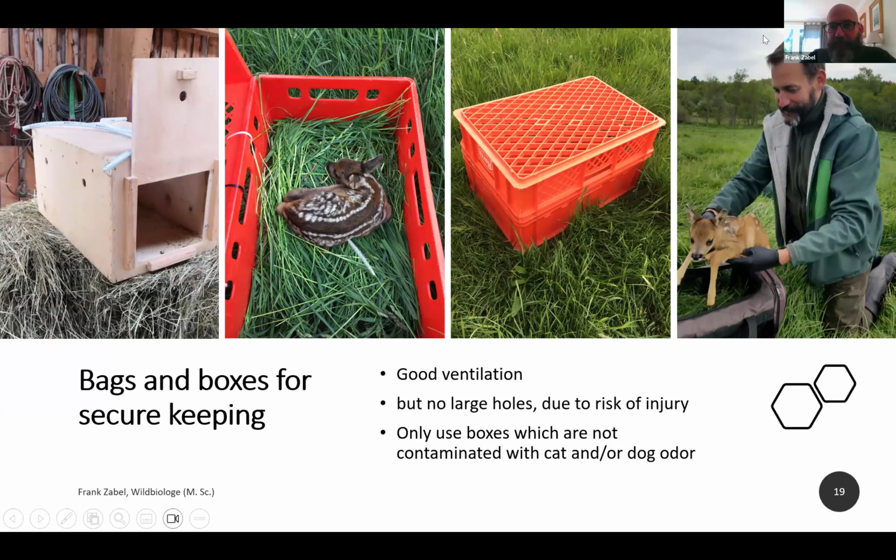And here we have stages in between, and this is my preferred way of handling them, in a pet bag, which is of course just used for the handling of fawns and for nothing else. This, by the way, applies to the whole equipment. You never use something that you use for fawn rescue to handle dogs, cats, and the like.